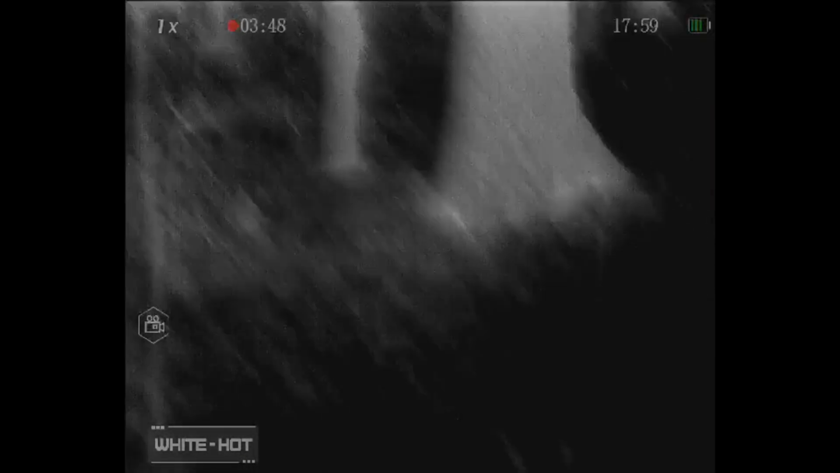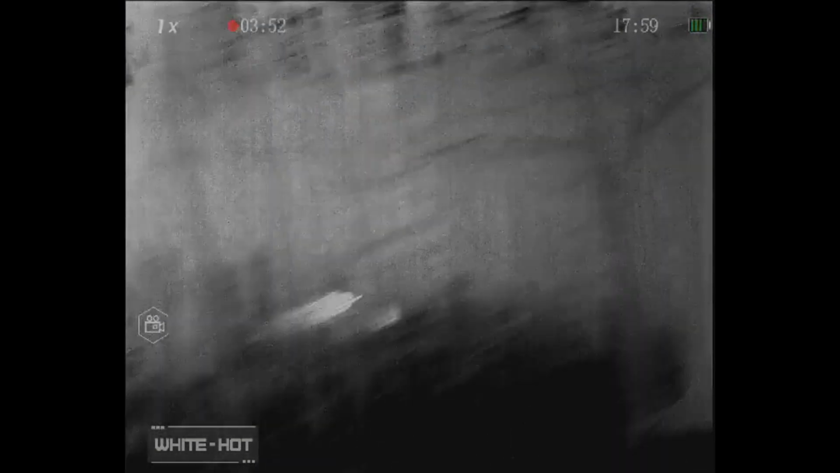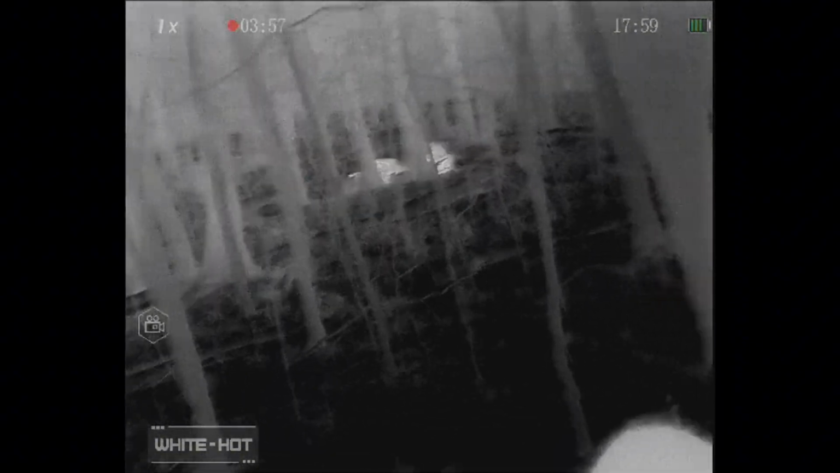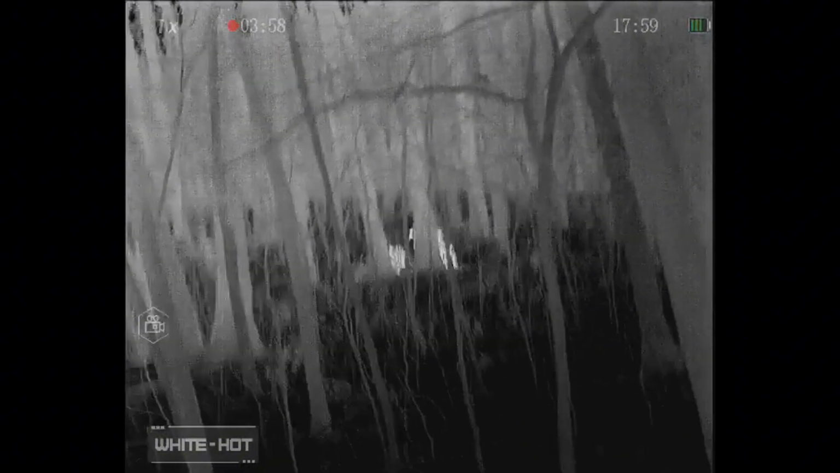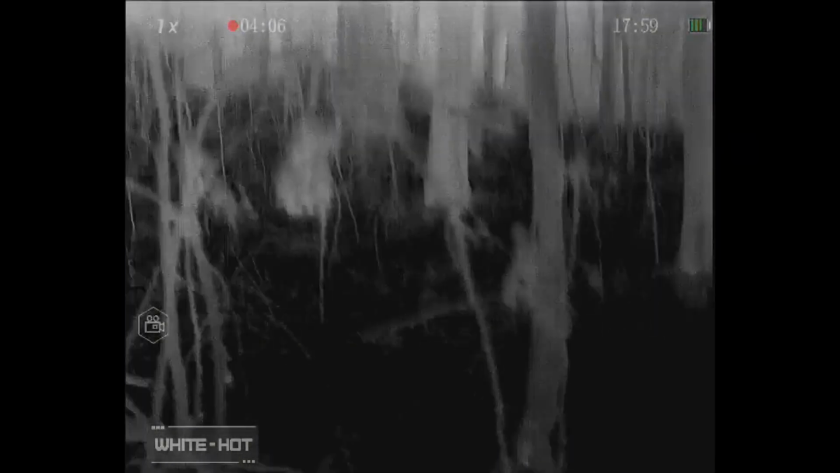You can see my barrel's warm, just like that. There's the OPFOR in a little huddle, mostly dead and chewed up at this point. They got a little bit of fight left in them. We're able to put some rounds into them right there. Those are good kills. I see only backs. That is a friendly shooting into them too.